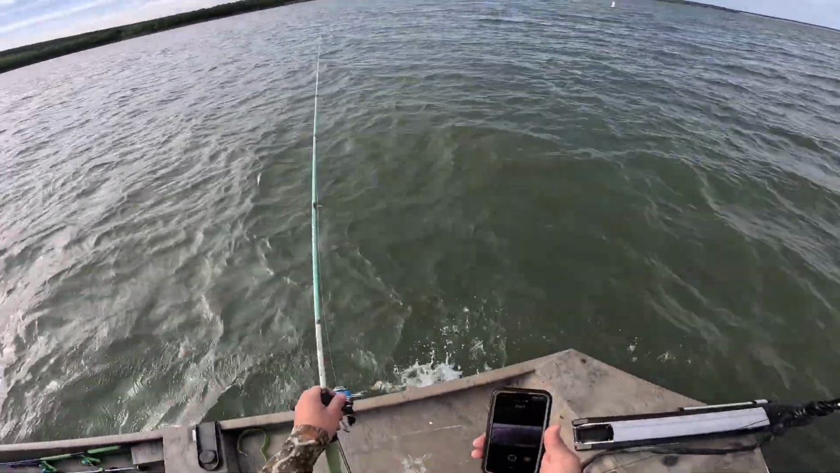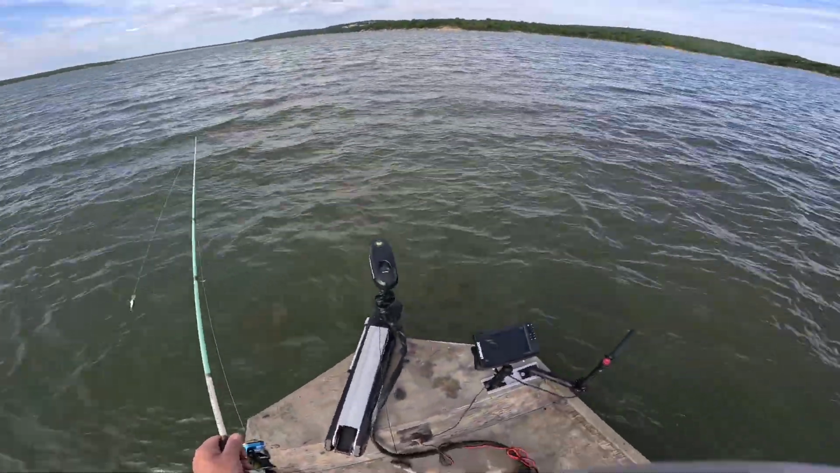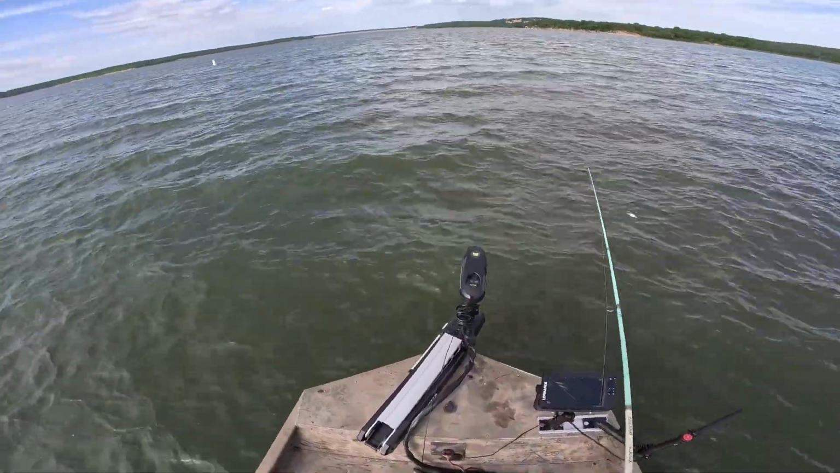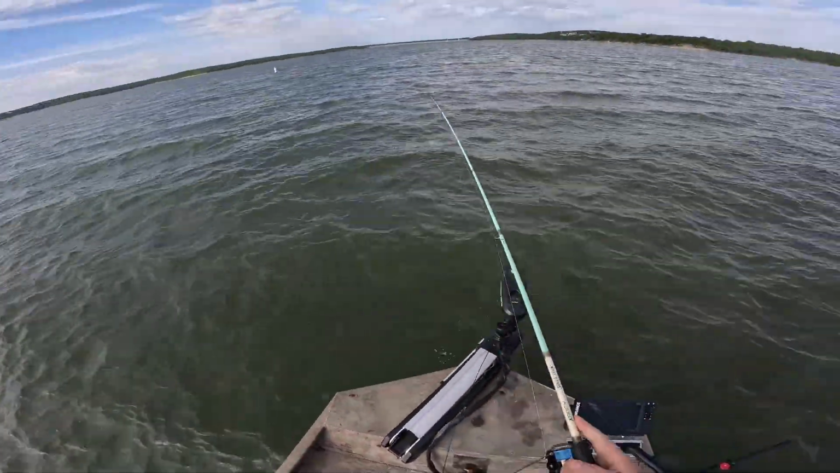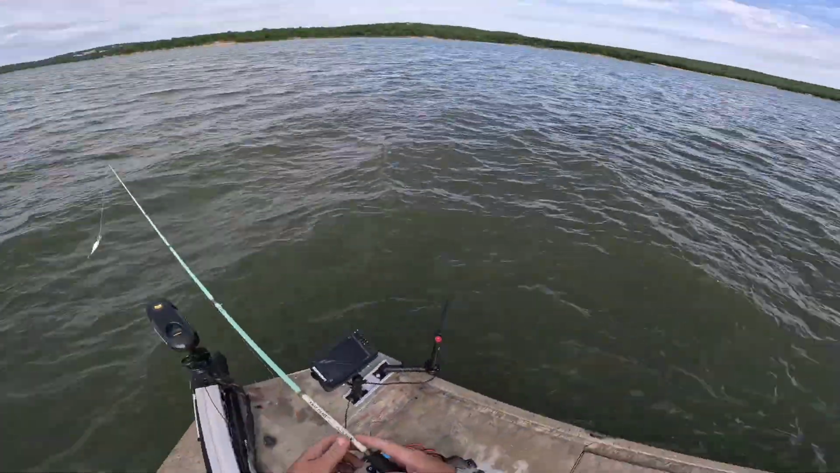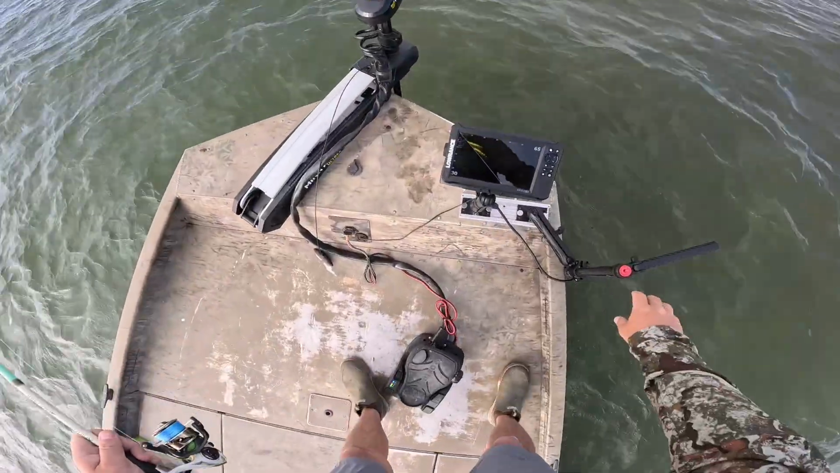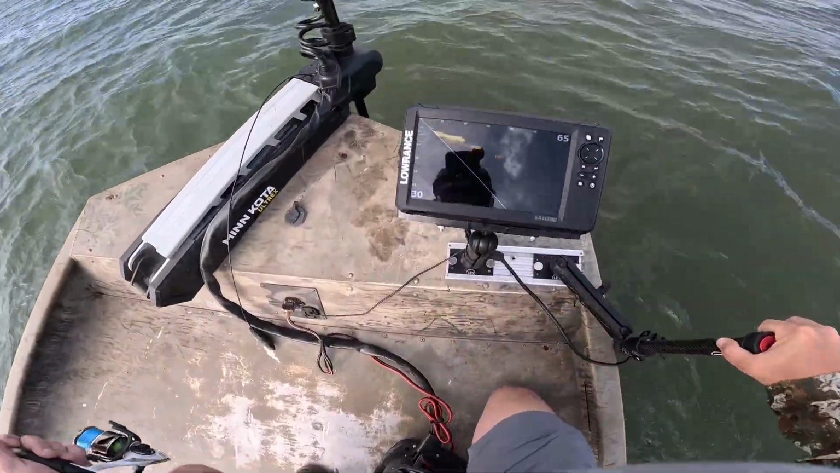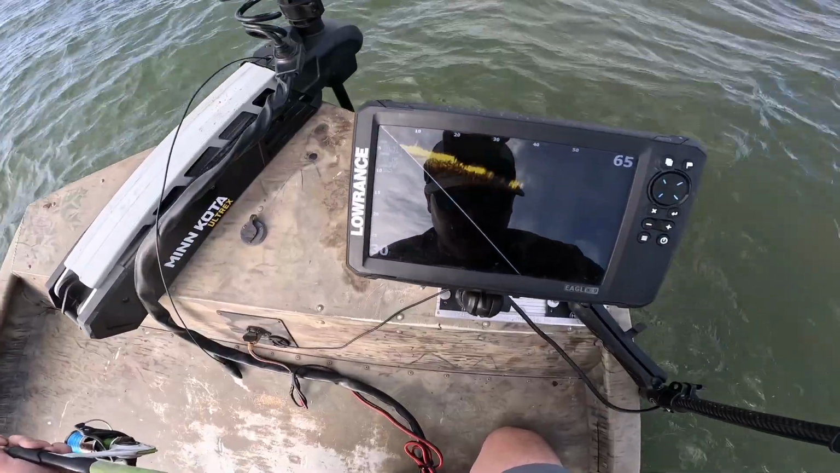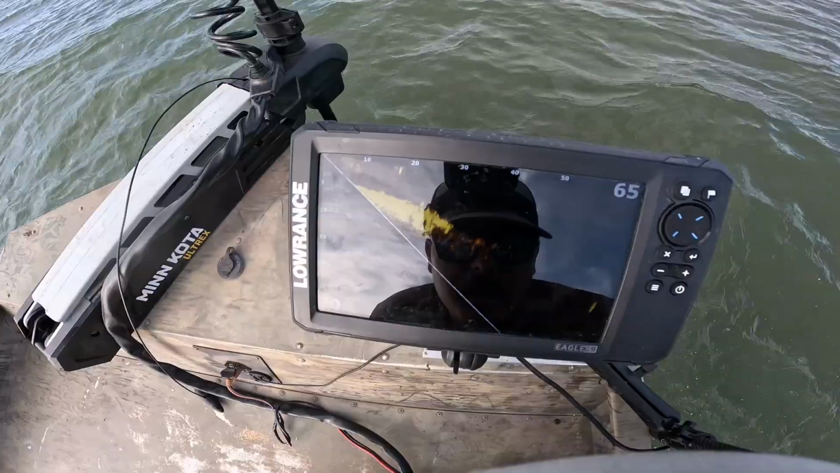All right, we're up here on this windy point. It's pushing all this to the shallow water. I don't know if you guys can see this or not. It comes from 50 foot deep down to a shallow point, and it even comes up to this point running out here. We got bunches of fish pushing shad up here, not really in any kind of organized way.